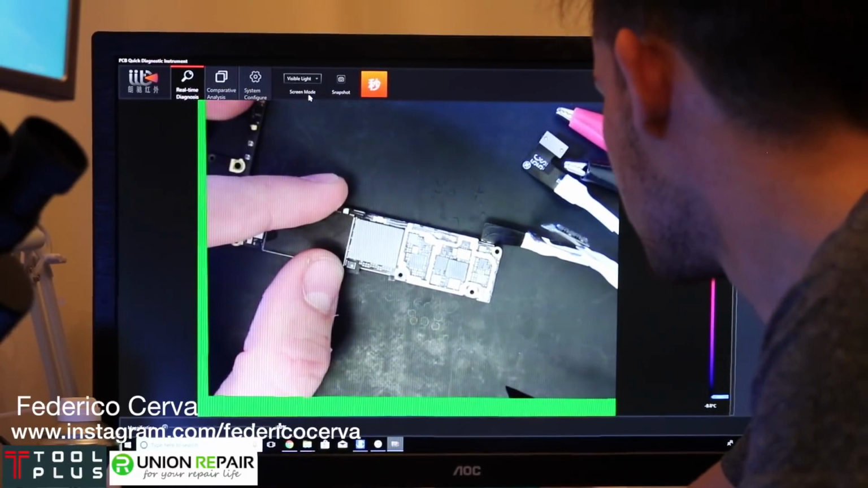And we're going to turn on the power supply. Yeah, as you can see, that was the first one that we attacked. So now all we're going to do is take our heat.